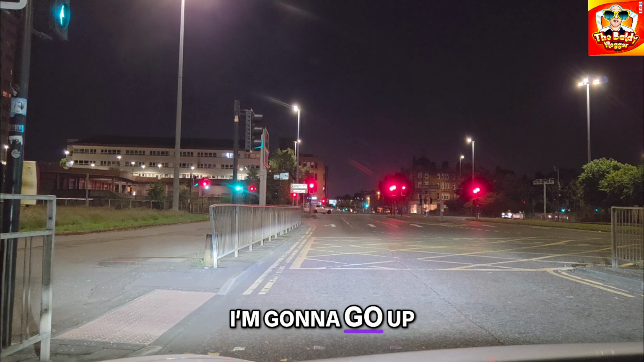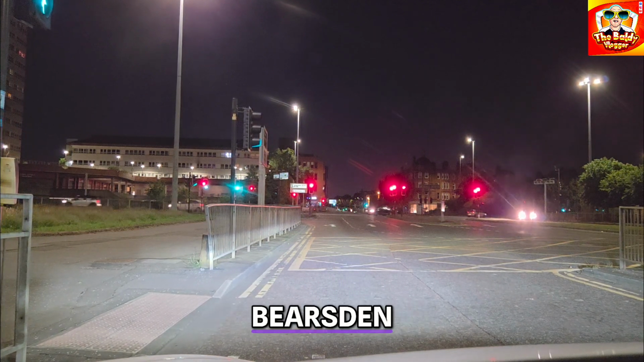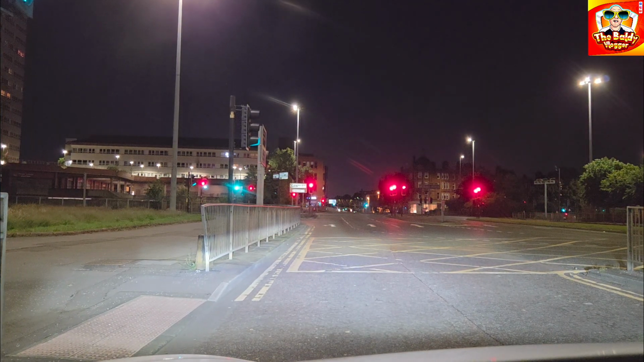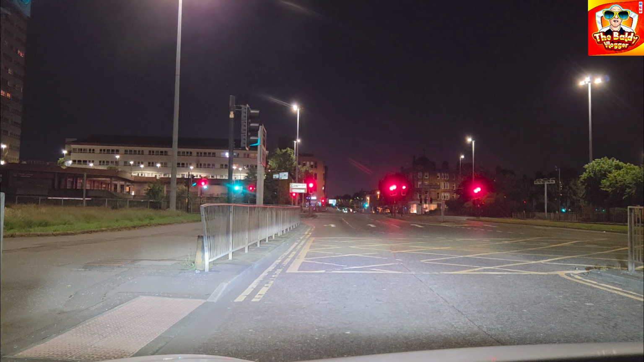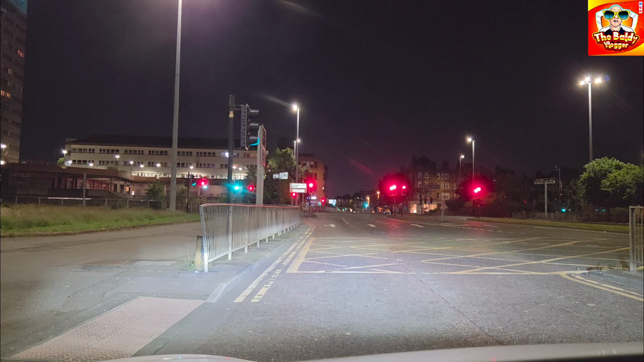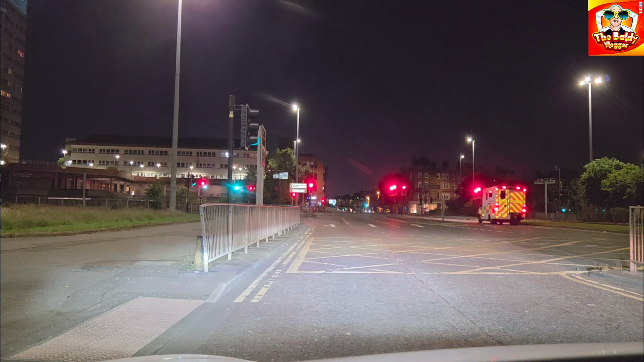Right. Anyway, I'm going to go up Bearsden Road. Bearsden Road, Temple Road. That's where I'm going. Cowell Road, Sandbag Street, in that sort of area. And that's just a little trip, this one. Today, I'll give you a few long trips. I want to see how the small journeys go on the algorithms on YouTube. Eventually.